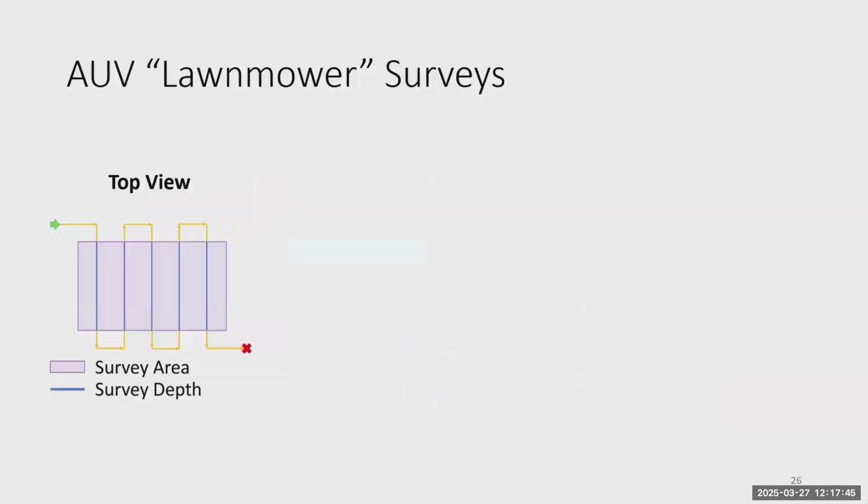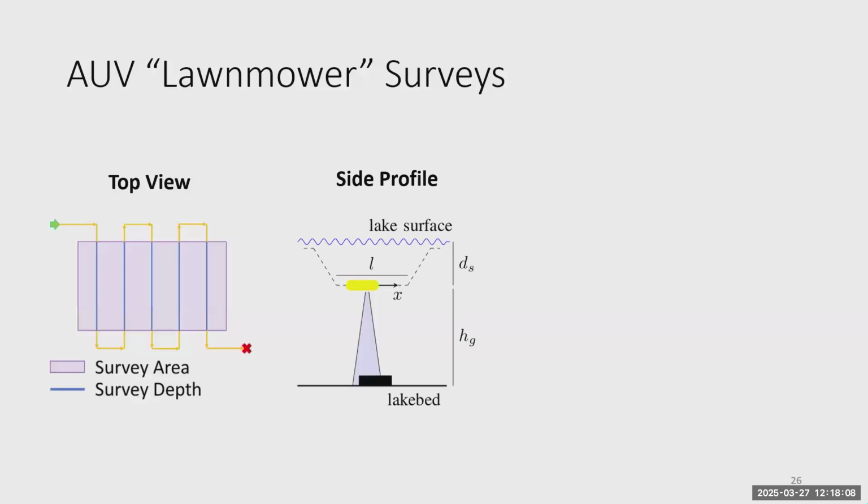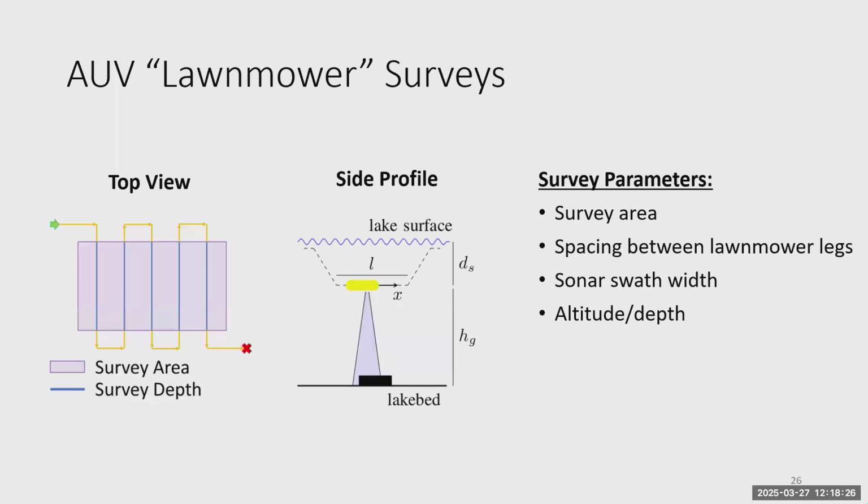So we use mainly lawnmower surveys. There are a couple of different types of surveys, but I just want to point out that even though we're working on autonomous underwater vehicles, the state of practice is still to use pre-planned surveys for our missions. So many times we do these lawnmower surveys, kind of like you're mowing the lawn. The survey area where we're actually underwater is that purple box. That is because we need to actually surface on either end of the lawnmower to get GPS lock. As I mentioned, we don't have GPS underwater, so we do have some drift from our odometry estimate. While we're underwater, we come up to the surface to correct that drift and go back underwater. So we are carrying out these lawnmower surveys.